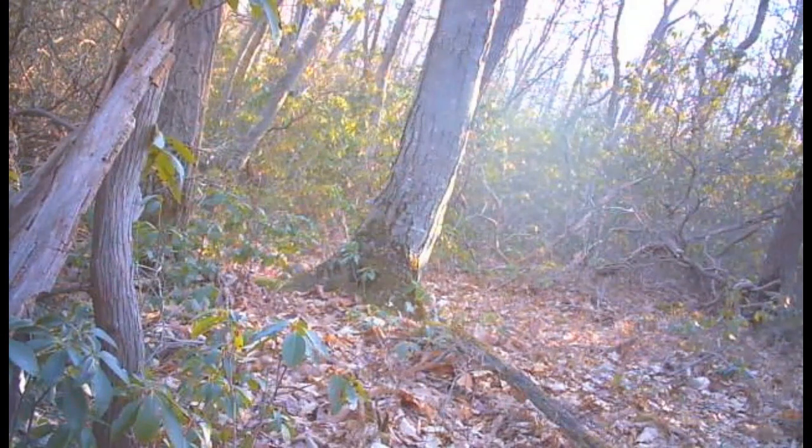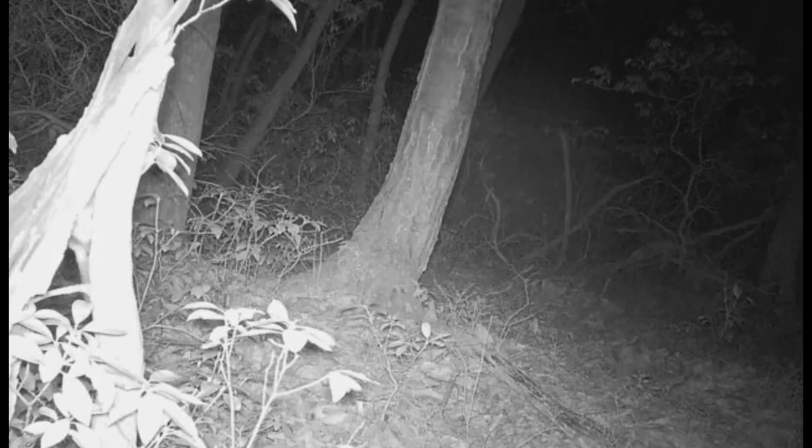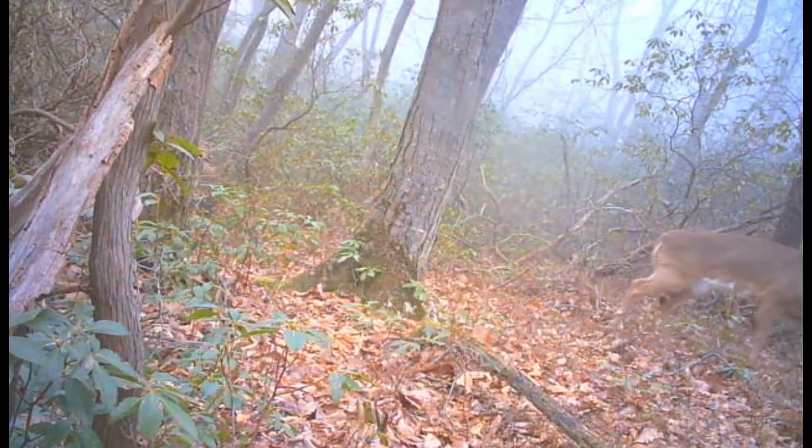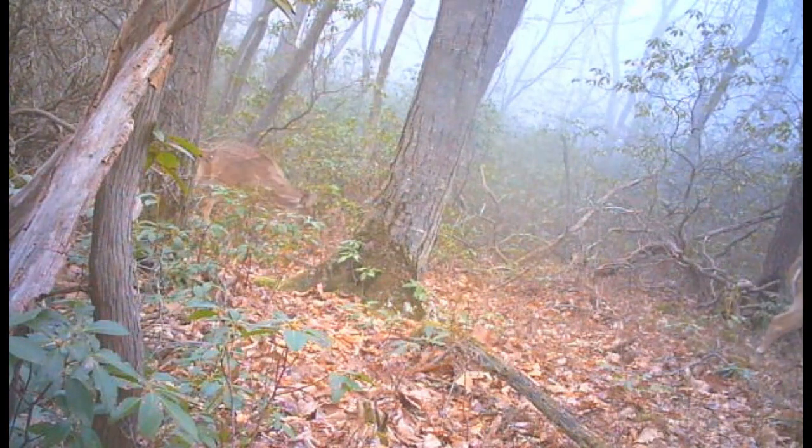We seem to have a few squirrels running around back here still. Like this right here, going up this tree close. And there's a doe with the whites a little higher up on her.